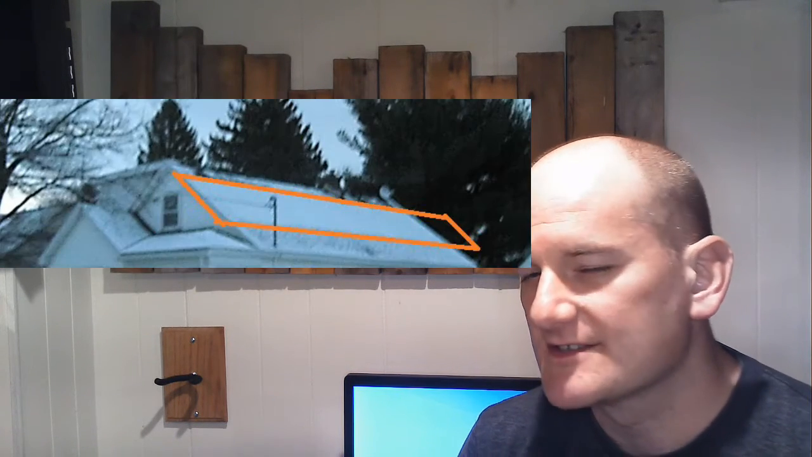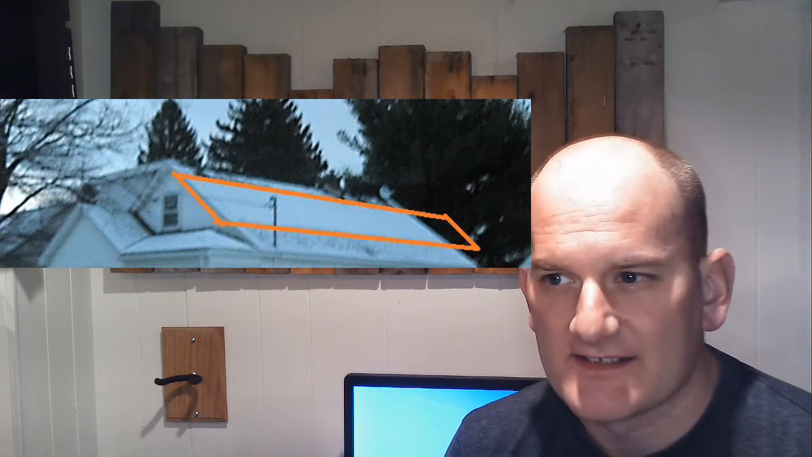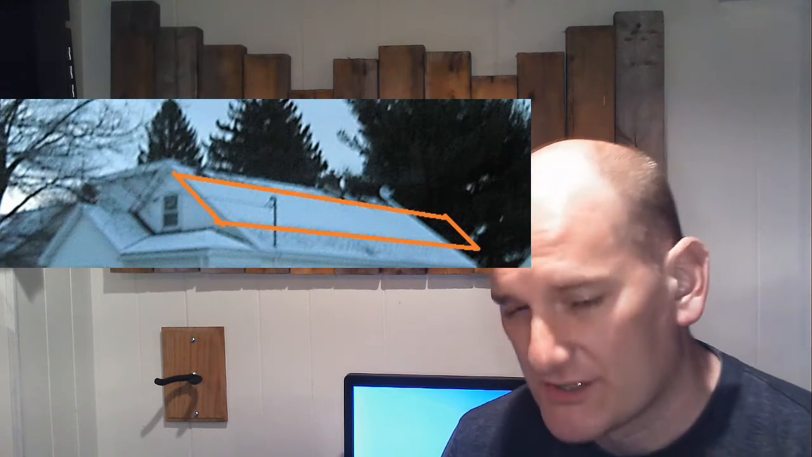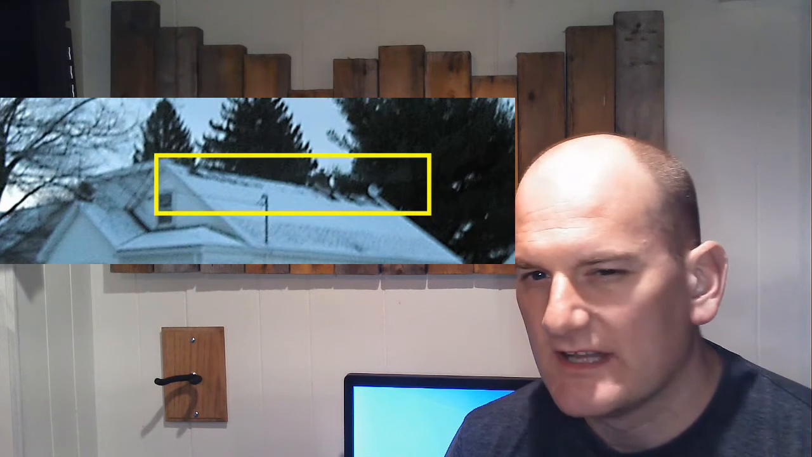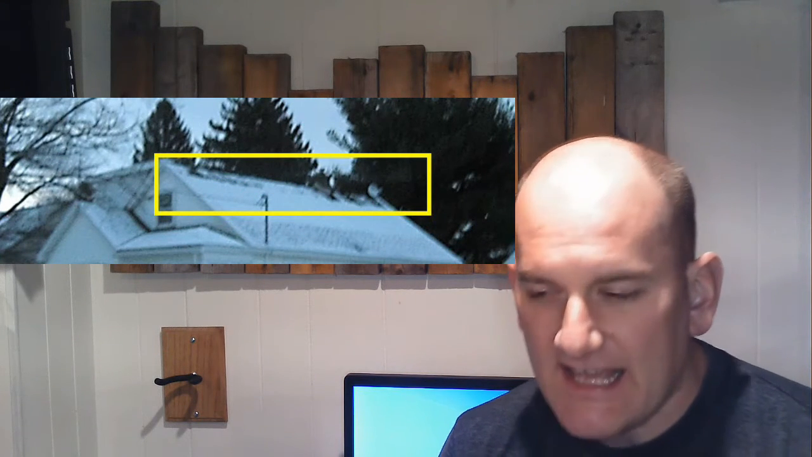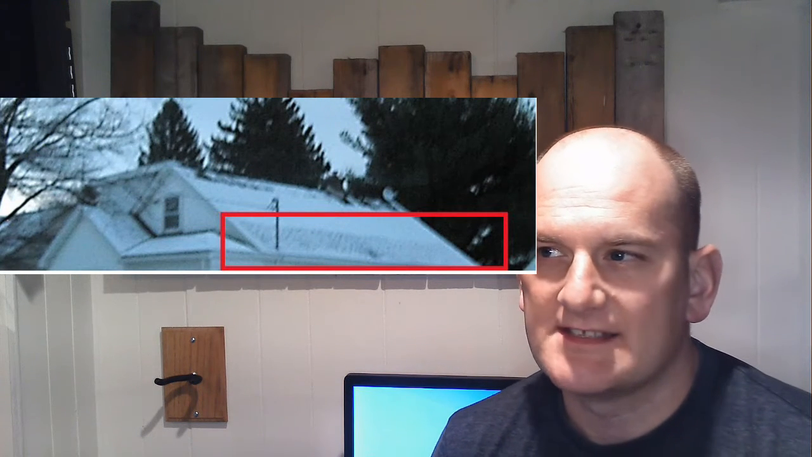And by this, I can tell that they did a very good job insulating where the sloped ceiling was. It does not appear that they did a good job insulating above the flat portion of the ceiling, and that they have some thermal leakage getting up into the eaves. So either those knee walls are not insulated or not insulated correctly, or the ceiling below that portion of roof is not insulated.